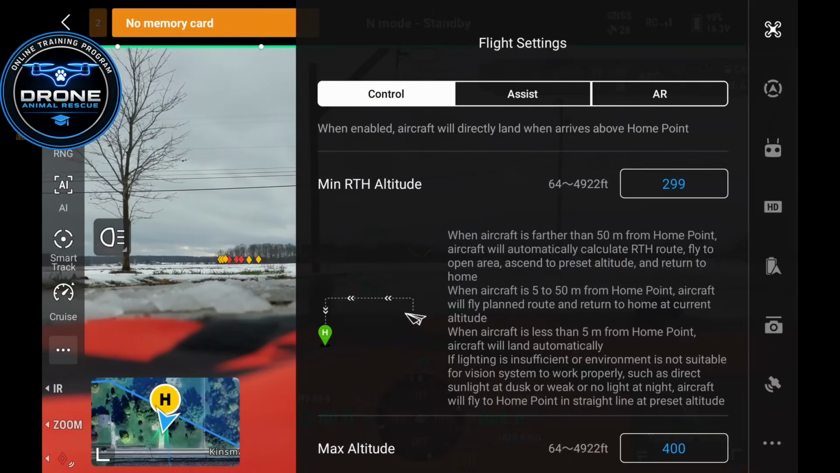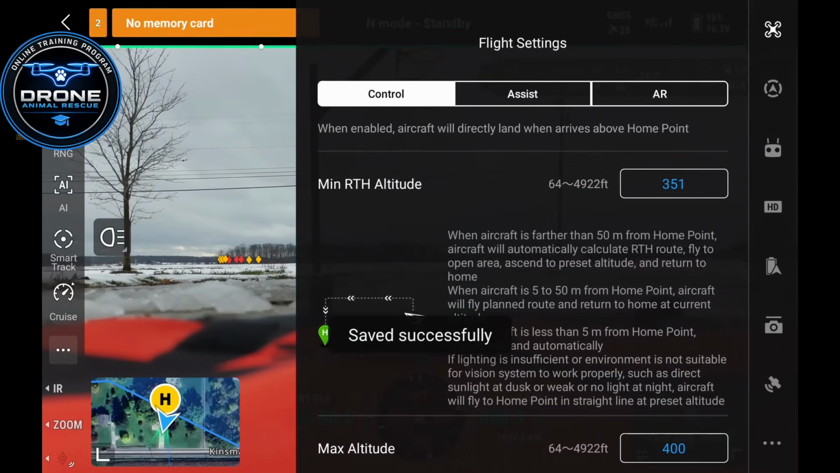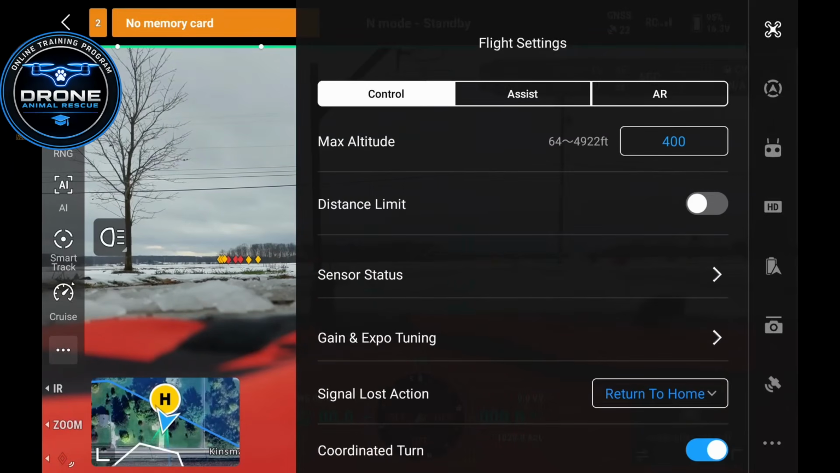Typically 300 will clear any object. If I remember right, I think I actually have that set higher, and I just haven't touched this yet. So let's go 350. I'm going to put it at 350 just because I want to avoid everything like radio towers or things that are just a little bit higher. Next is your max altitude. I have that set for 400. You can set it higher if you want. Obviously make sure you're abiding by all FAA regulations. But I have that set for 400 just as a safety for me. I turn my distance limit off.